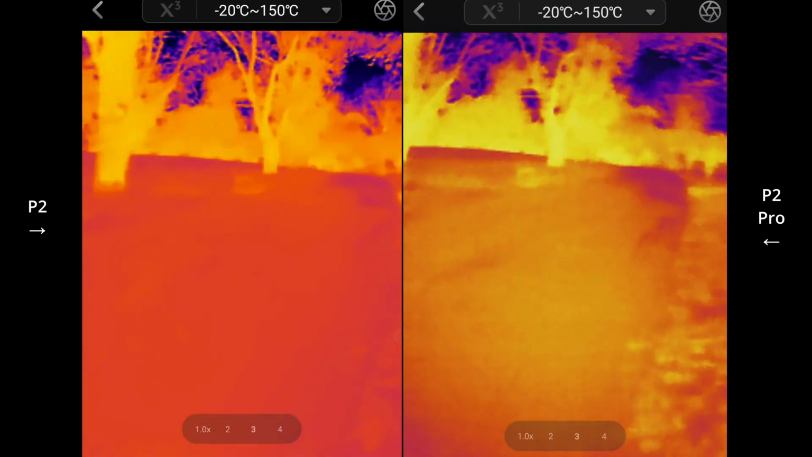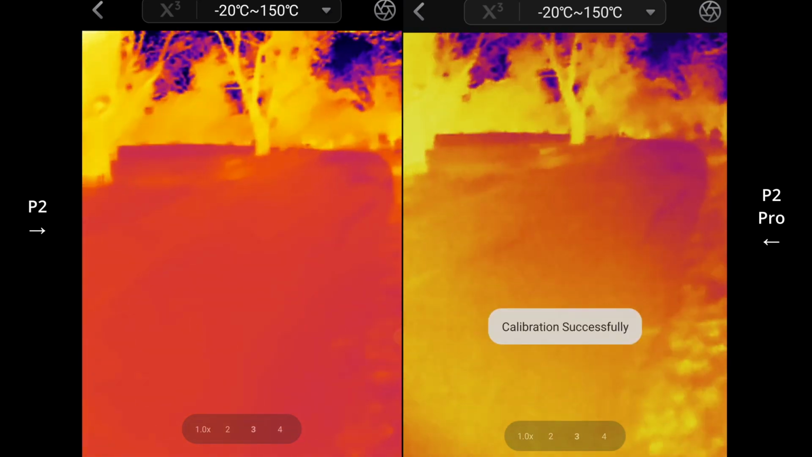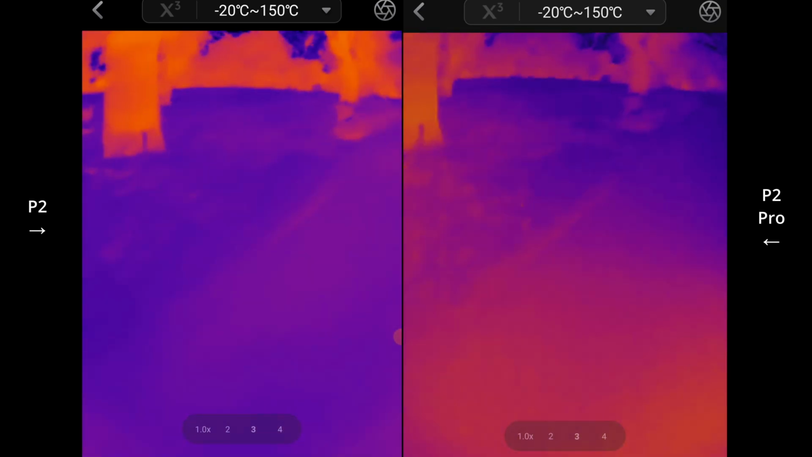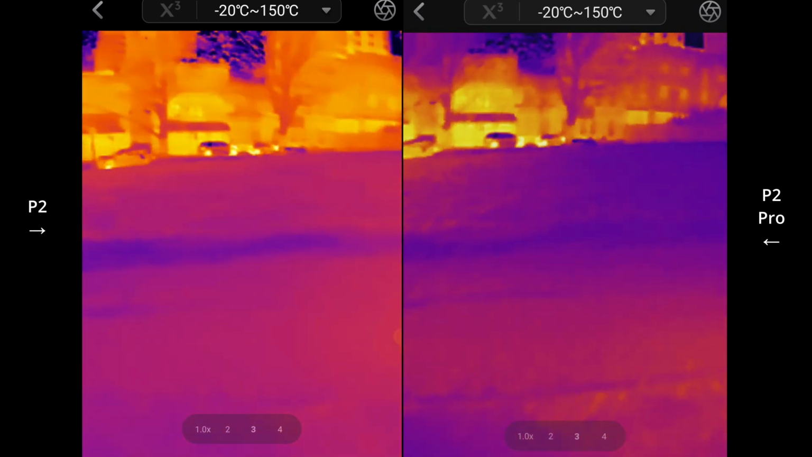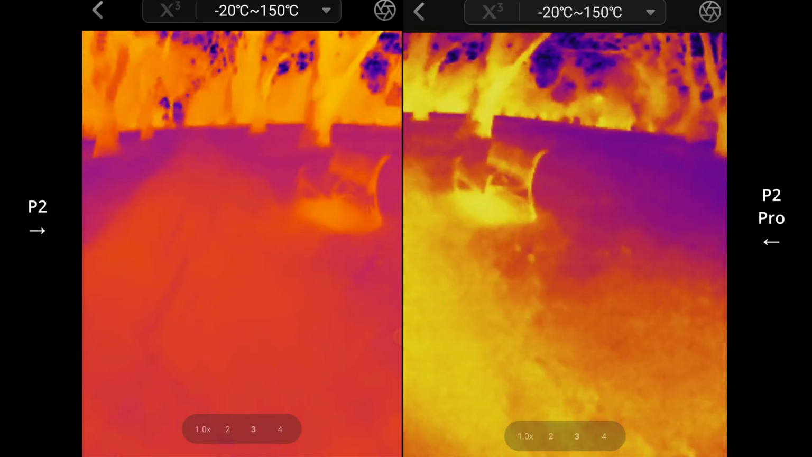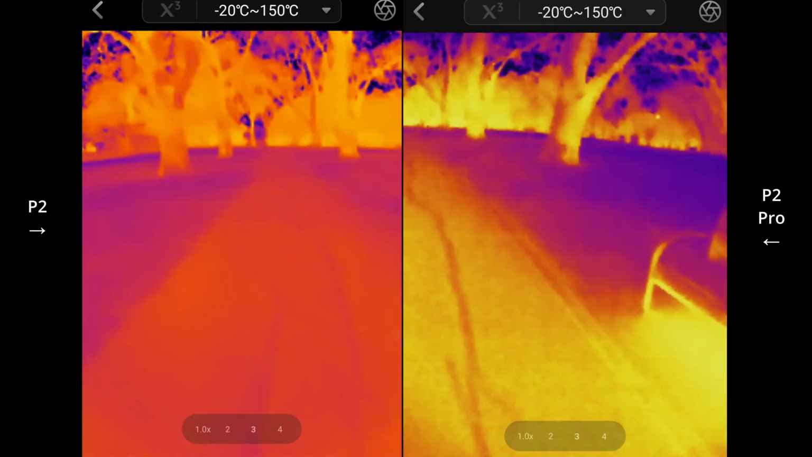Alright, so for a bit of a walk, and it's kind of good that it's rained a bit actually, because hopefully it just means that everything's cooled down a bit so we can see more contrasts. It's kind of fun, I can use two of these, one looking to the right and one looking to the left, so I've got a larger field of view.